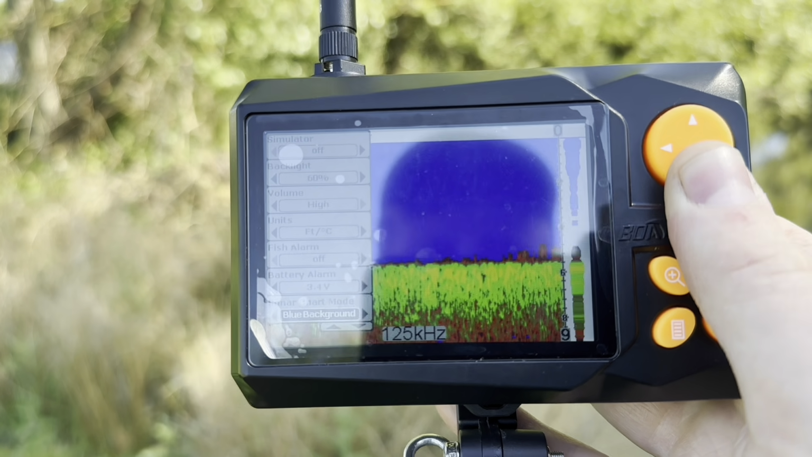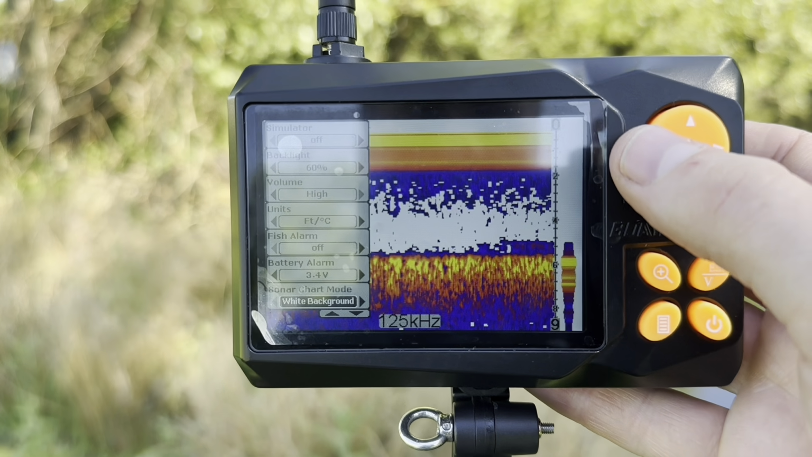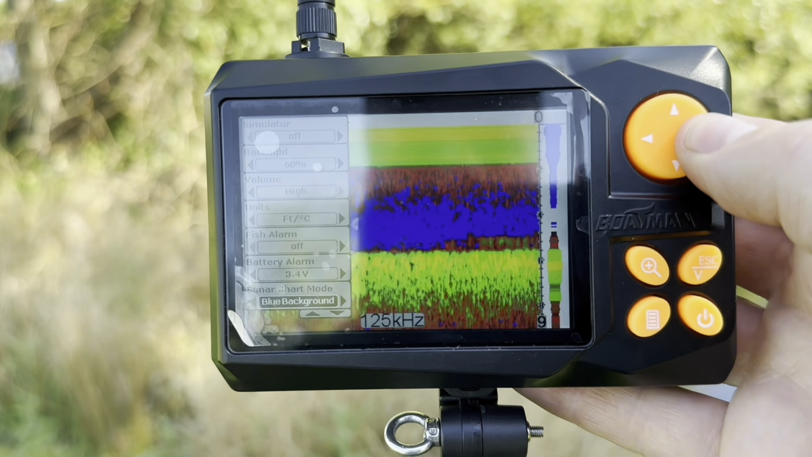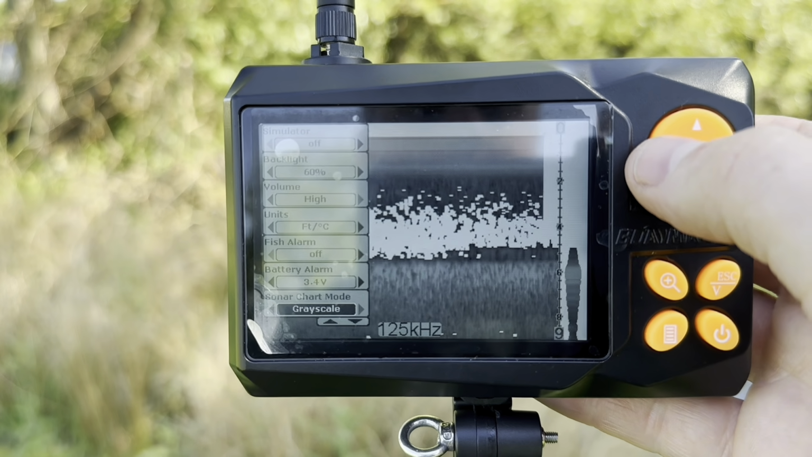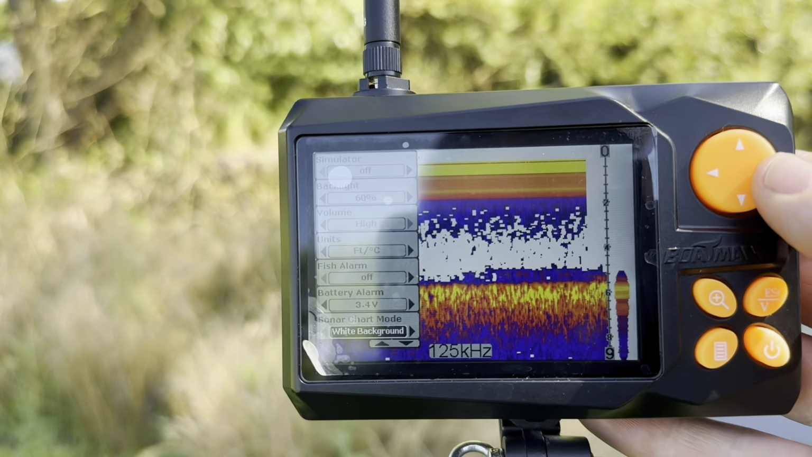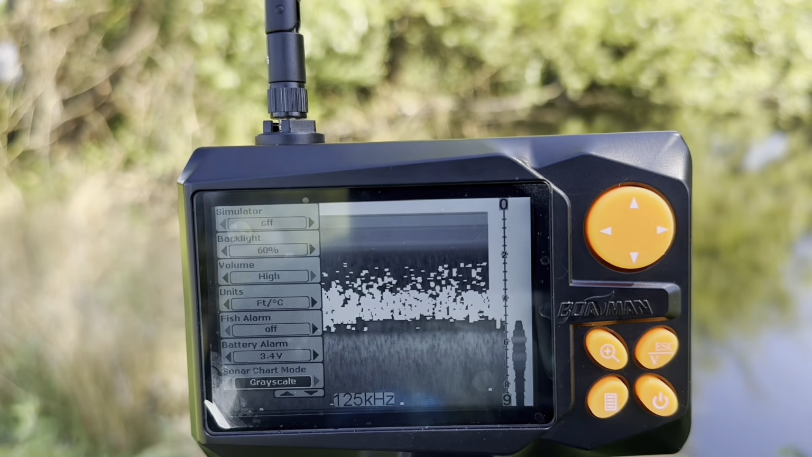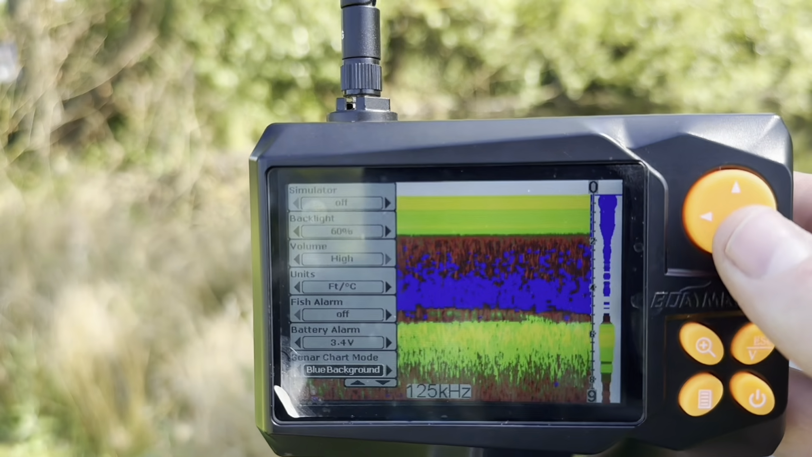We have backgrounds. So here I always run on blue, that's just my personal favourite, but you also have a white background that you can use, and you also have grayscale. Now this is very much personal preference. The white background is, I would actually say, probably more popular than the blue, but I've always liked the blue. Grayscale is good for deeper waters in my opinion, but I'm going to stick with blue because that's my personal preference.